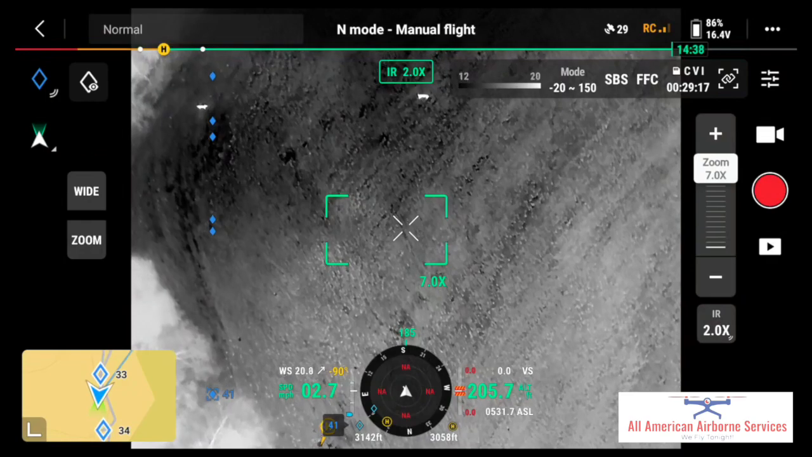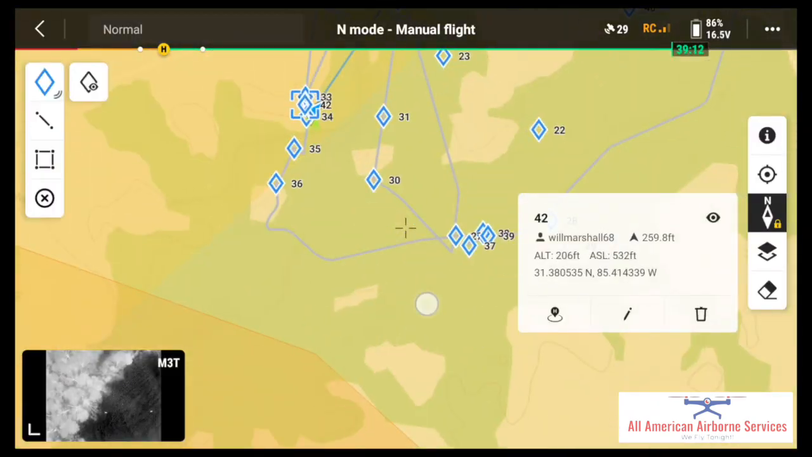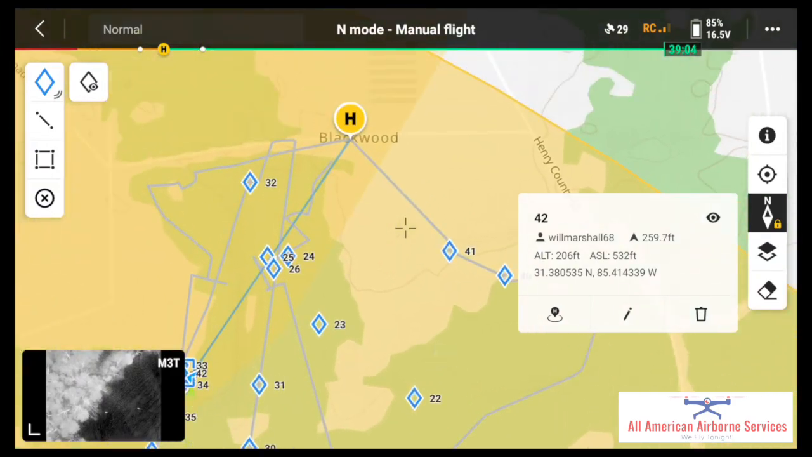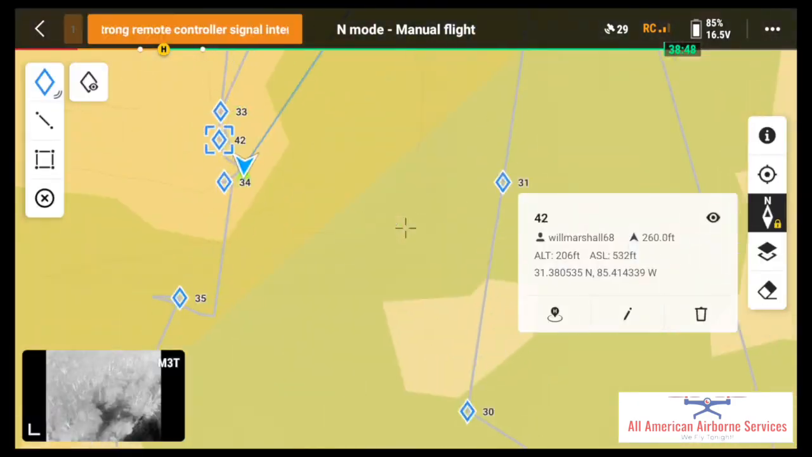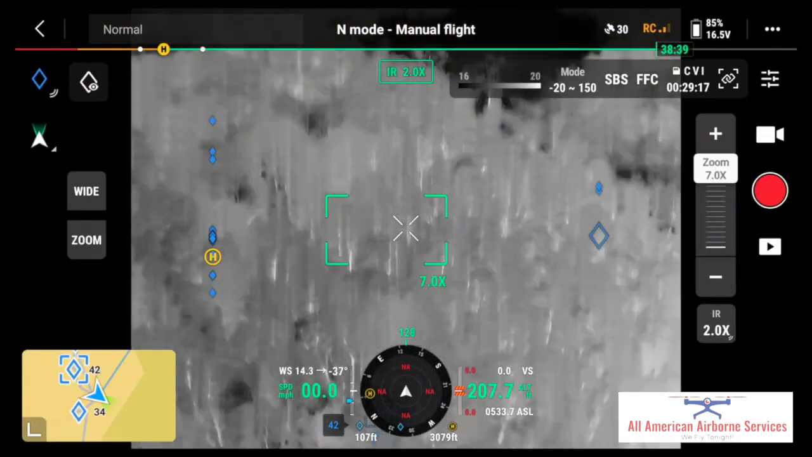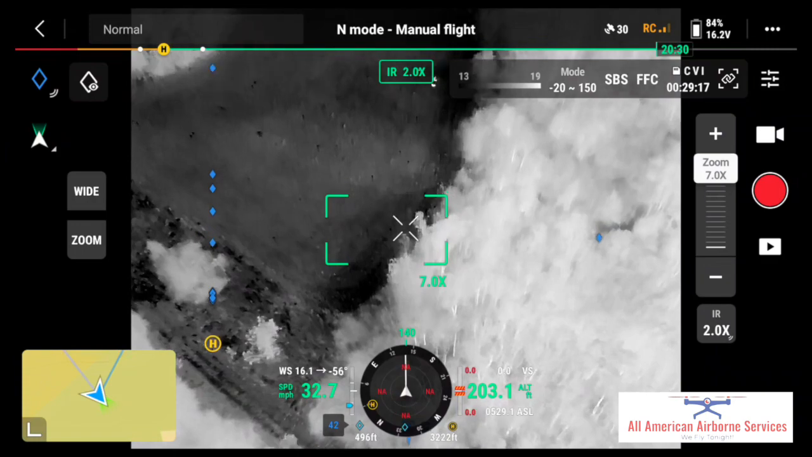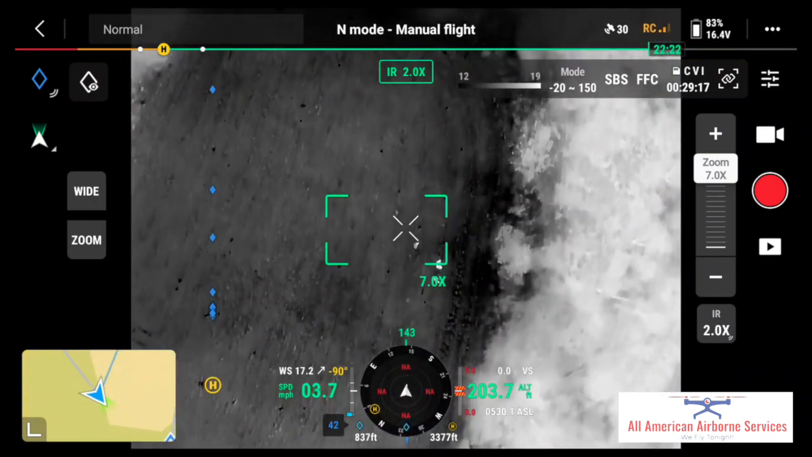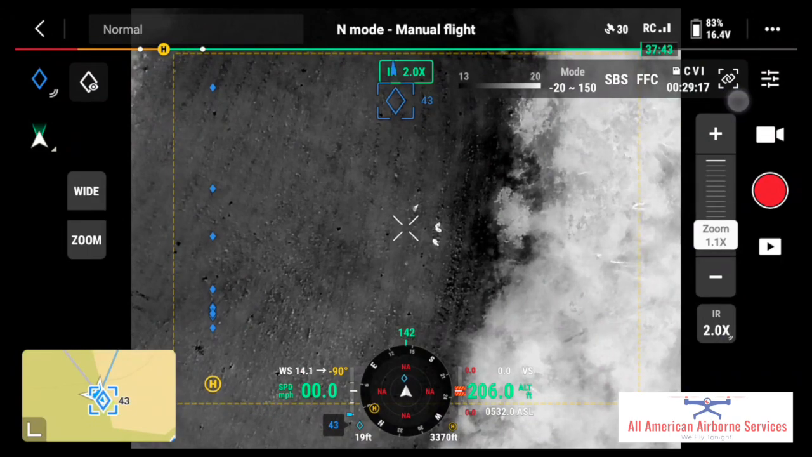And so I fly around a little bit and quickly begin to think about and look at where I've flown and what's happening and where the deer are. And it's neat flying around and seeing the deer gather in the fields in the hours of darkness.